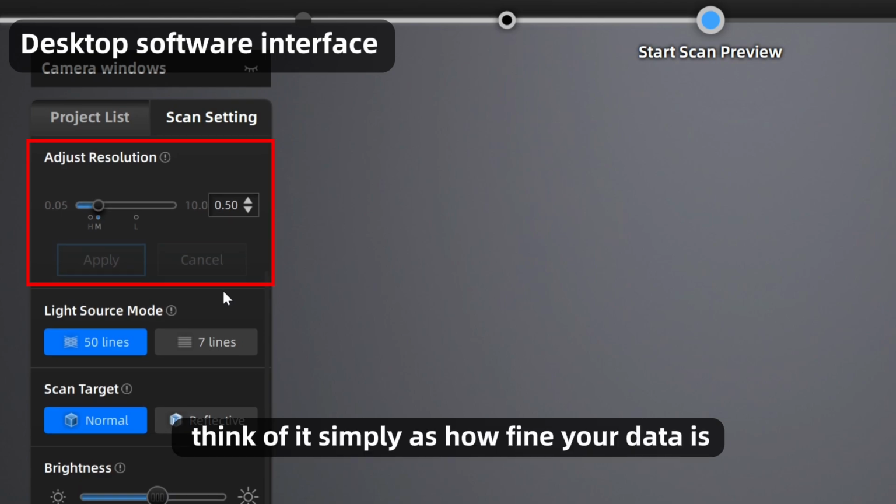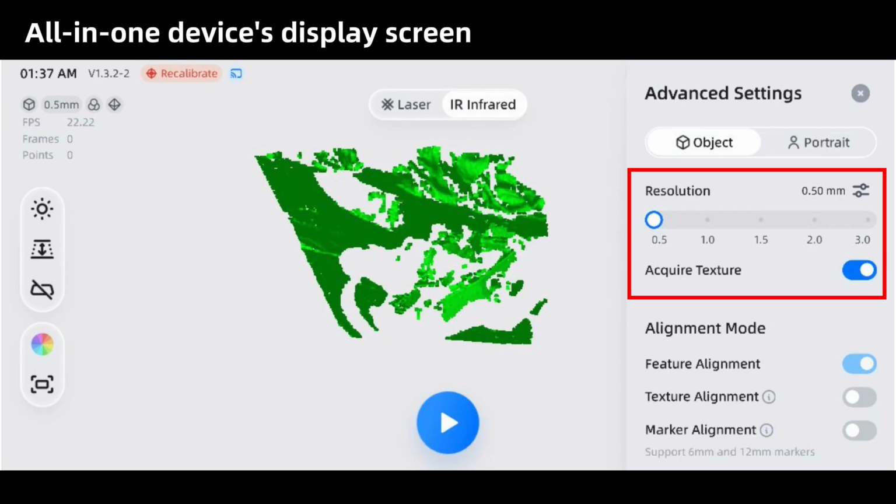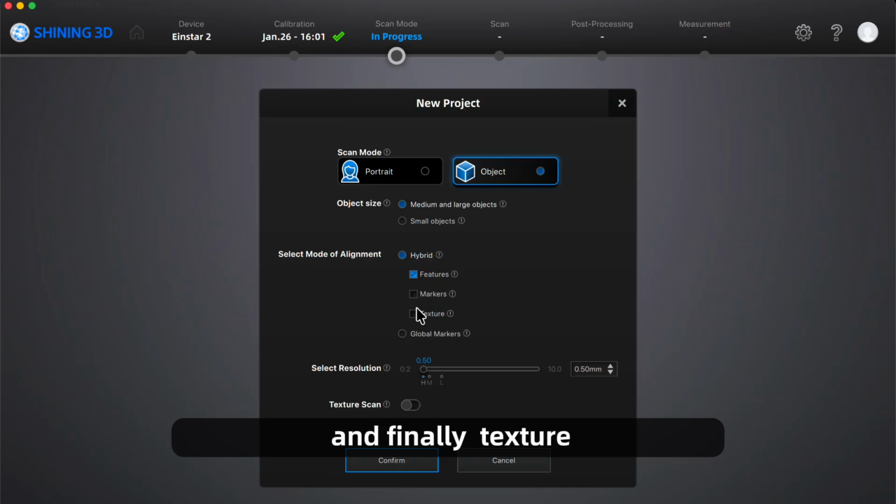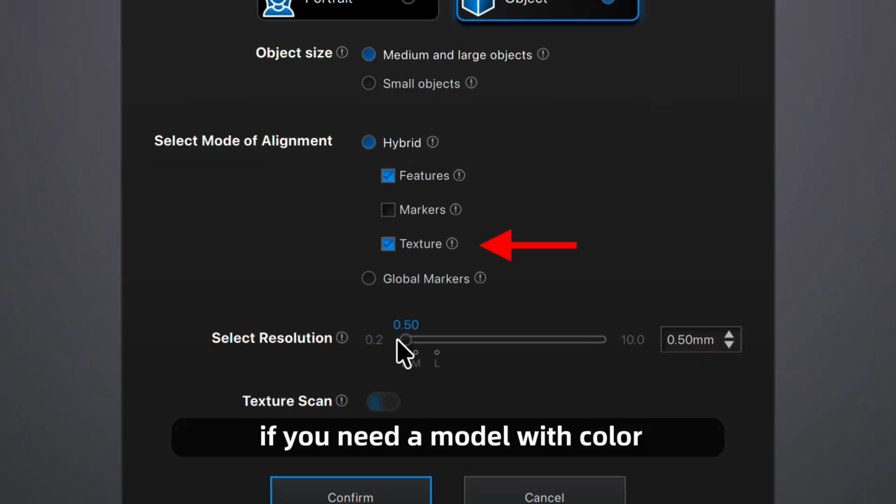Then there's resolution. Think of it simply as how fine your data is. The smaller the value, the finer the detail, and the larger the dataset. And finally, texture. If you need a model with color, make sure you check this one before you start. Once these are set, you're ready to scan.